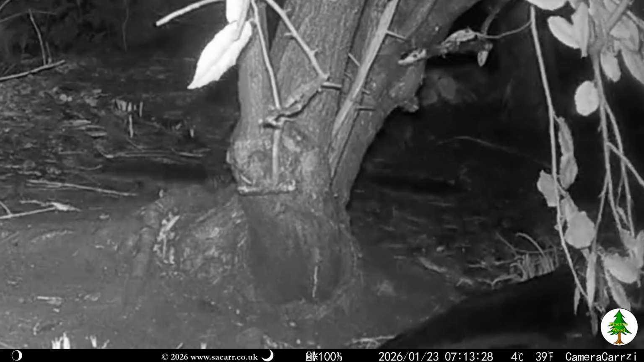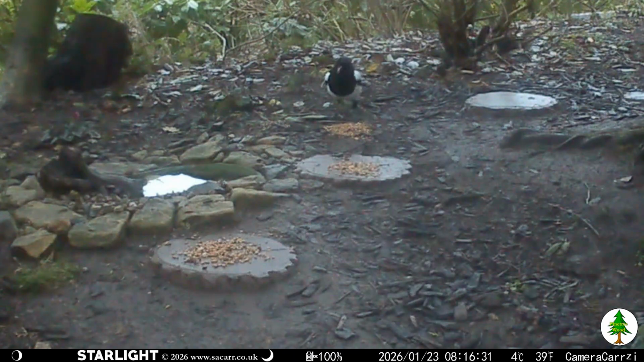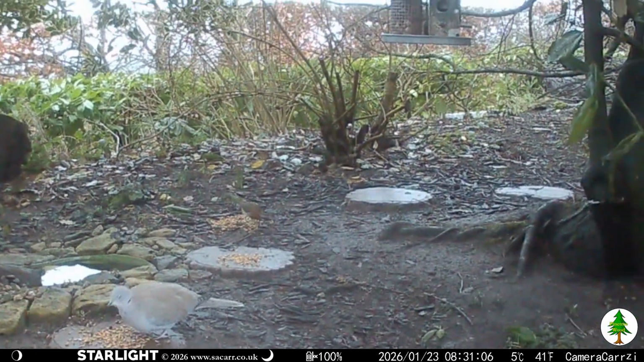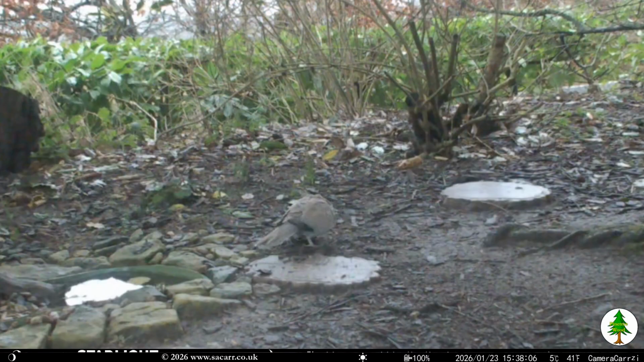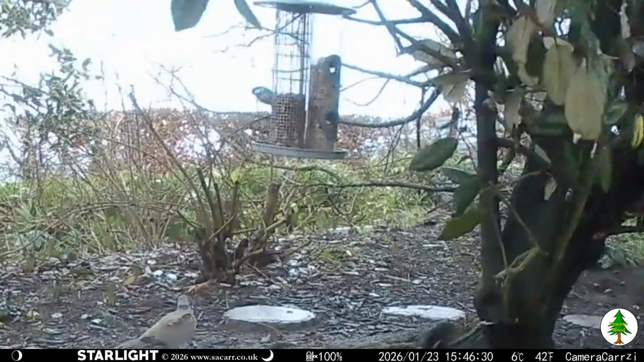Speedy started the 23rd with a quick dash into the darkness up the wood and was the only overnight capture. The dawn visits were magpies, doves, robins and coal tits. The afternoon activity was similar, but with the dove throwing its weight around again.